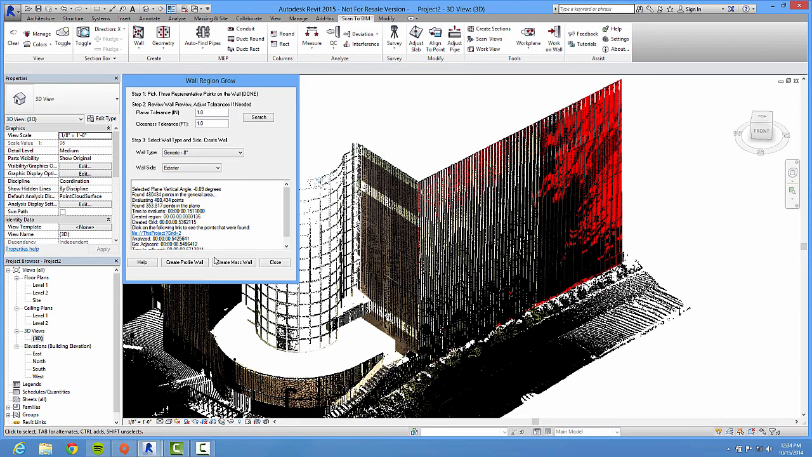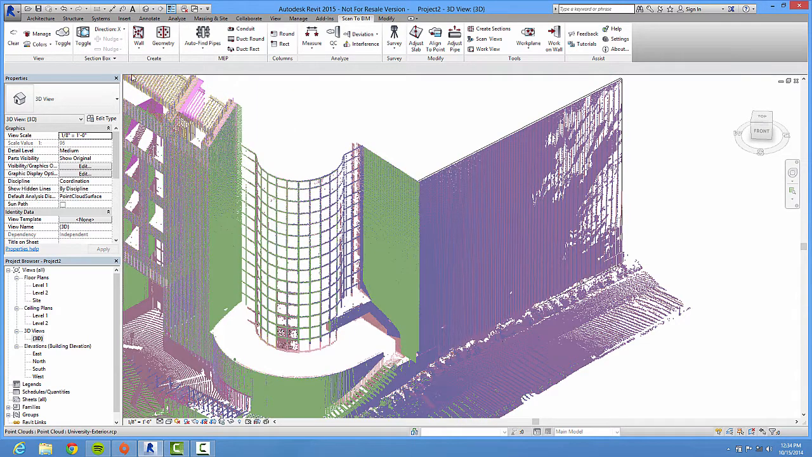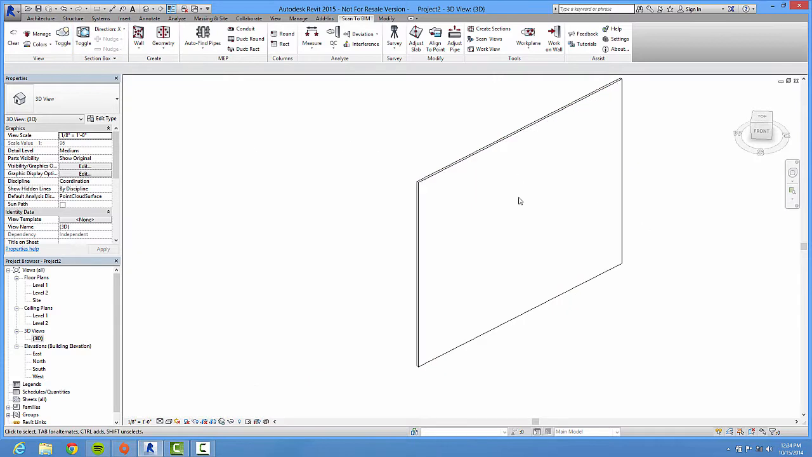A profile wall is when your wall is pretty much straight, vertical. A massing wall is when your wall is at an angle. A massing wall will literally make a mass at the angle, then create a wall at that angle, and delete the mass afterwards. So if you have a wall at an angle, use a mass wall. If you have straight walls, use profile walls. So let's go ahead and create it. And if I toggle off my point cloud, you can see there's my wall.